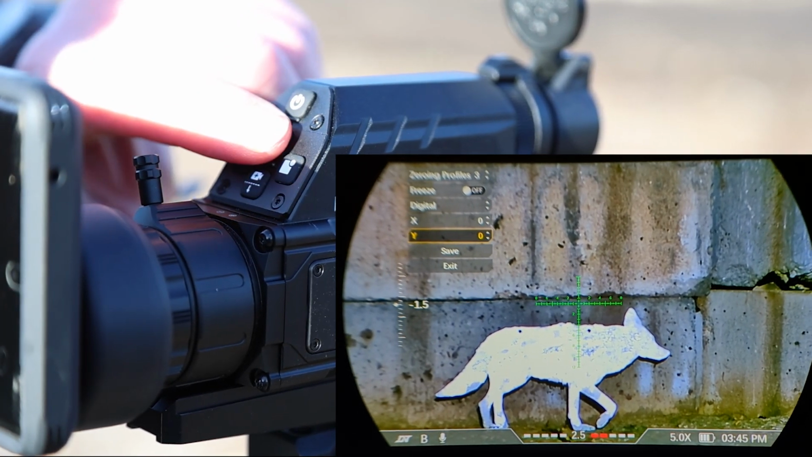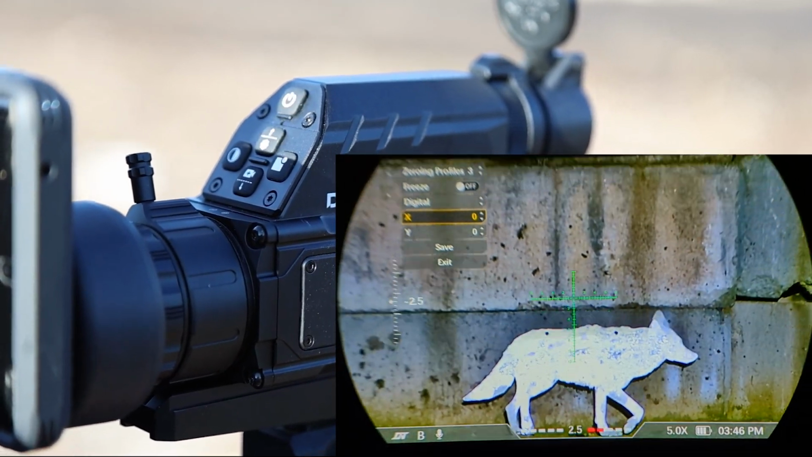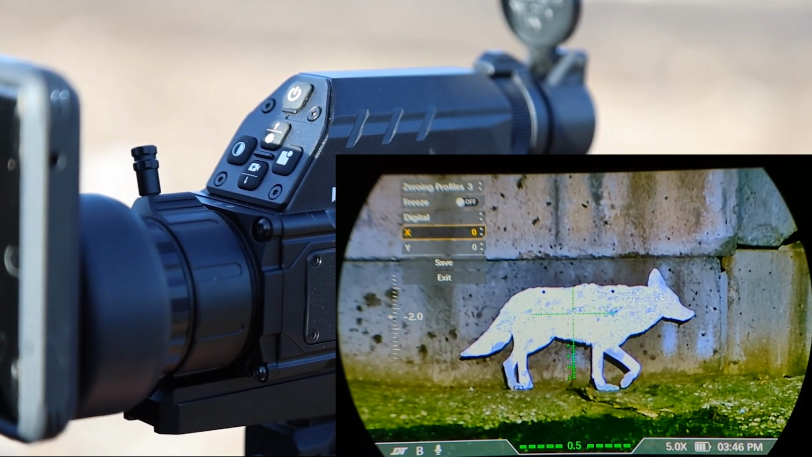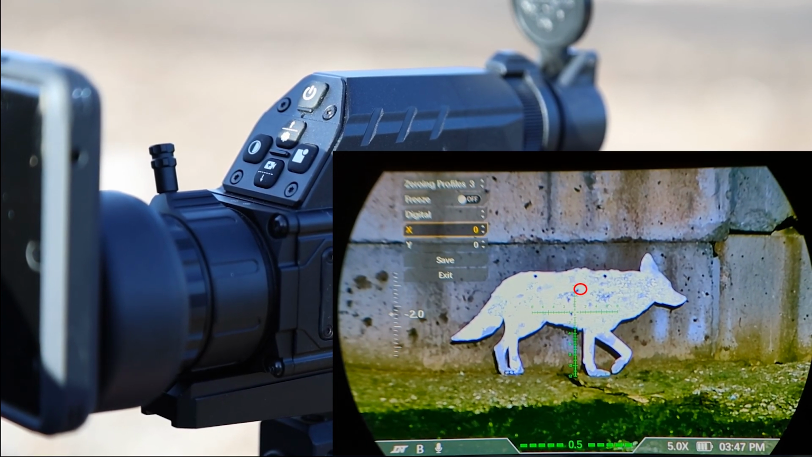So the first thing we're going to do is send one pellet right at our coyote steel here and see where we're hitting. See if we even hit the steel on this first shot. And we see that that first shot hit a little high.